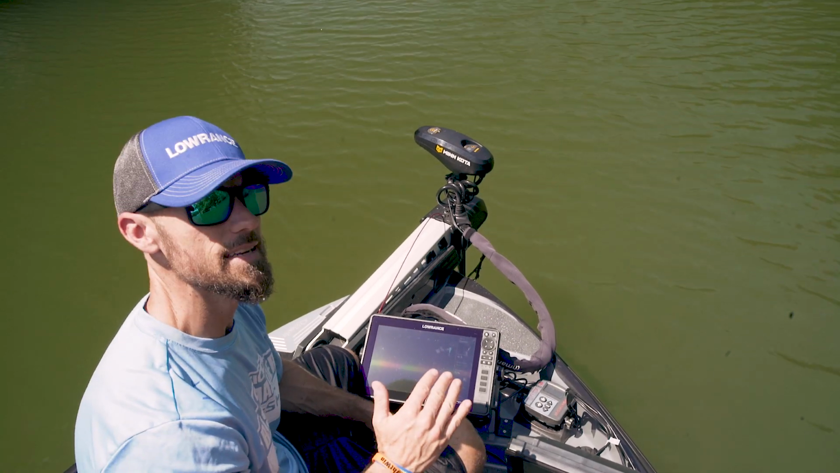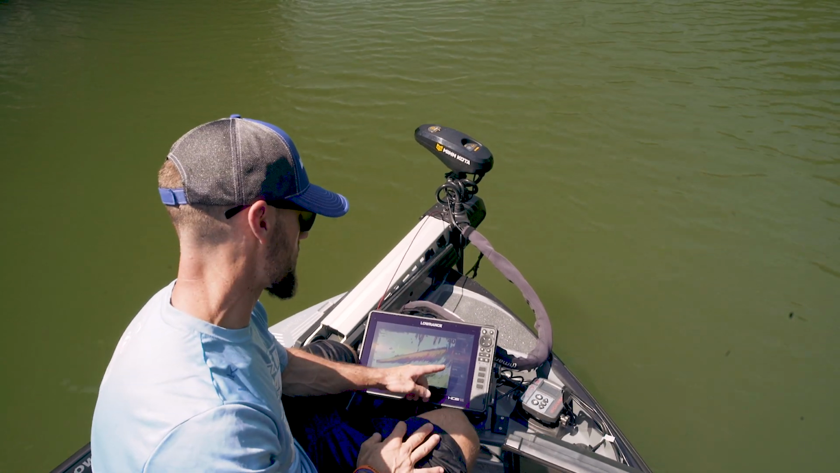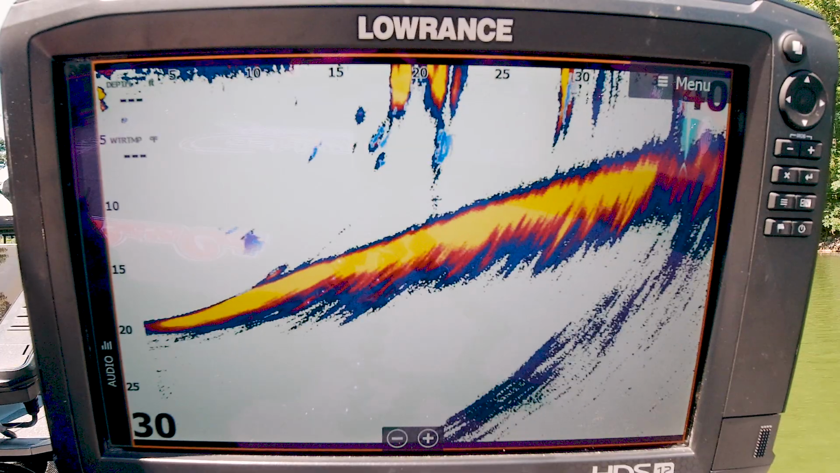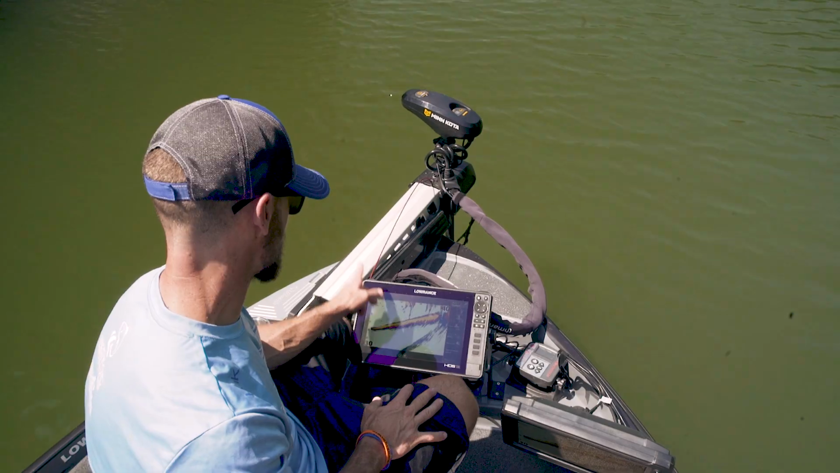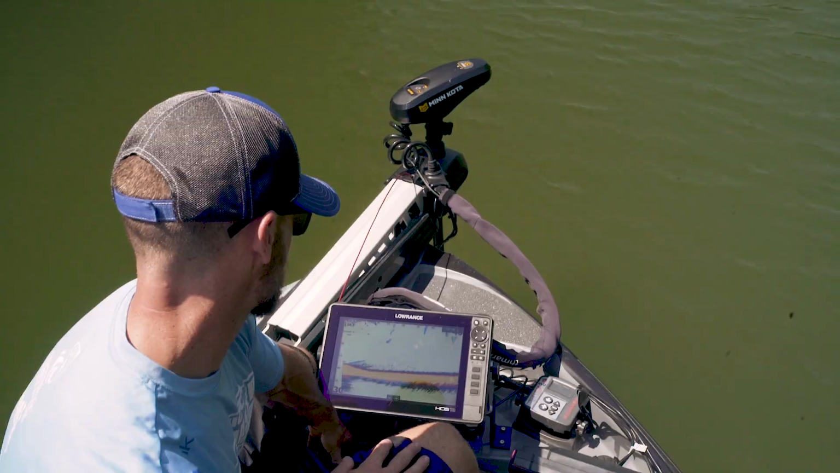But it comes at 89, and I bumped it up, and then I bumped it back and bumped it up again, and 93 is where I feel like I can see a lot of the little fish. You can see that fish right there is moving, and now it's out of the range. And those are fish that are up under the dock.